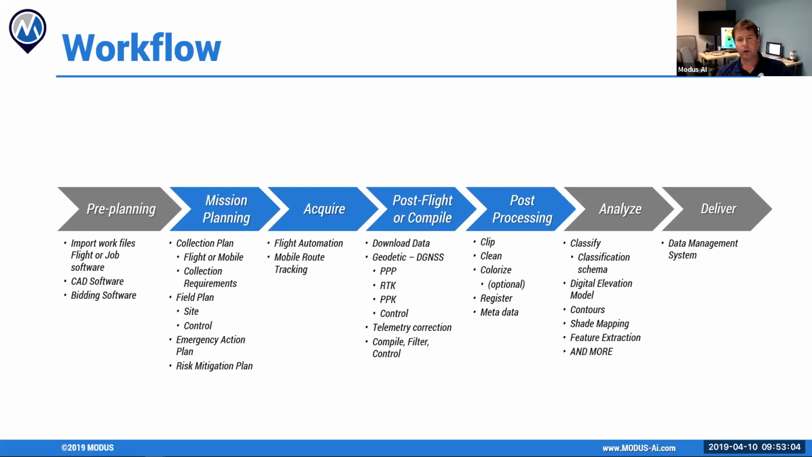Then you also will download your telemetry data off your base station if you choose to do that, or you'll upload data from one of your subscription services to do the PPP we had talked about. From there, we'll do a telemetry correction, which I'll show you some pictures of in just a second. And then we do the compiling.